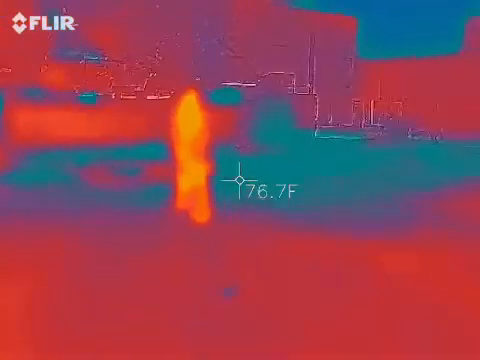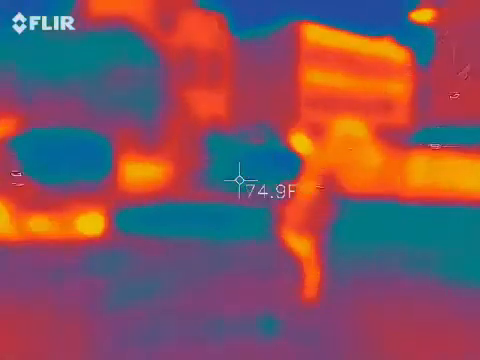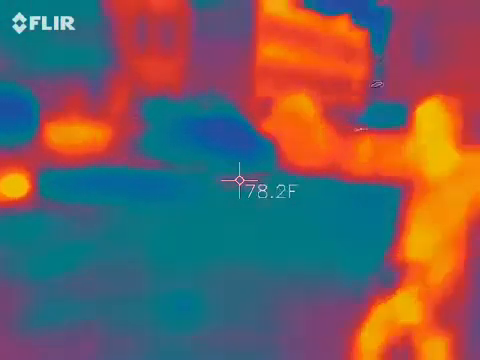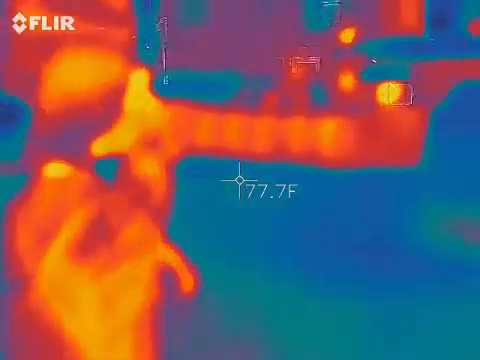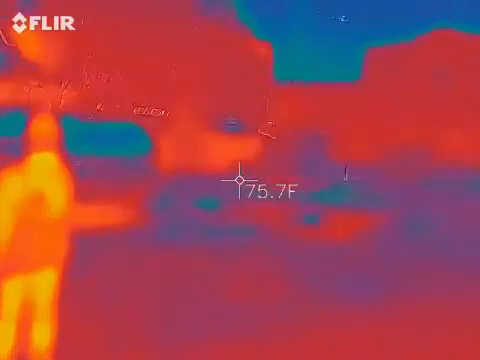What's your temperature between these cars over by the wall? 77. Freaked me out. I didn't know you were next to Mallory. I saw 2 people. Eliza, what happened to your house? Give us a sign that you're here. Give us a sign that you are here.